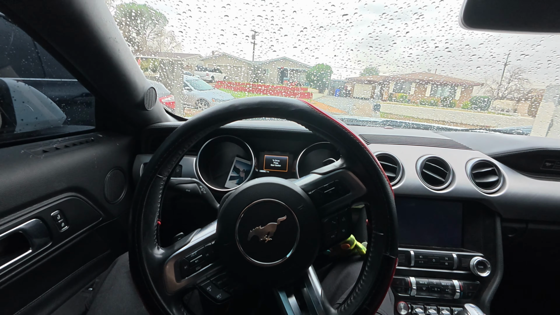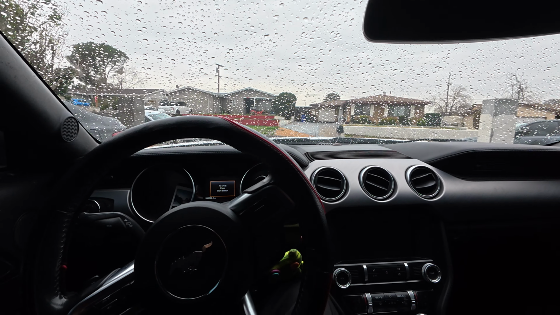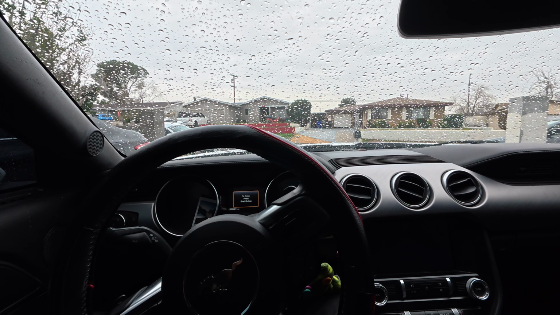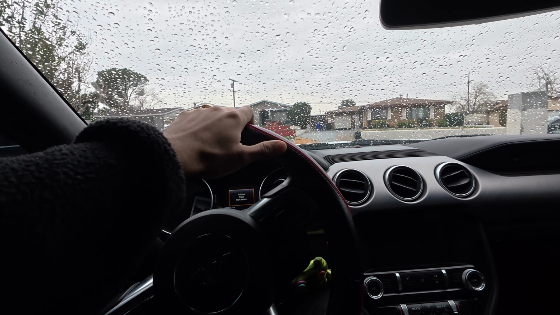But basically, this is my car, a 2020 Mustang GT. I don't know if you can see. It's a Premium, no PP1, just a Premium. I have PP1 wheels and a PP1 spoiler, and a little lip, but that's it for now. I have springs waiting for me in my house. I'm just waiting to install them.